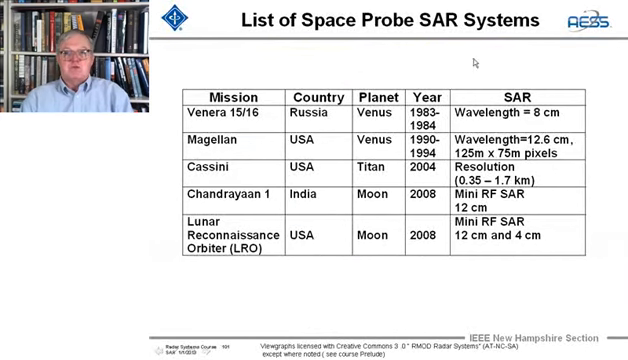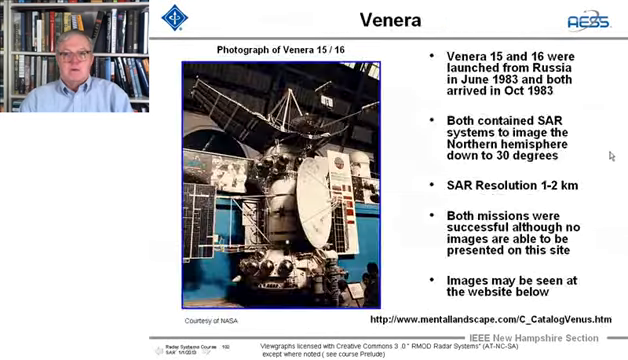Now we go to space probes. We've got Venera, Magellan, Cassini, Chandrayaan, and Lunar. And here we see Venera. Venera 15 and 16 were launched in '83, and both contained SAR systems, and they just imaged the northern hemisphere down to 30 degrees. They had just 1 to 2 kilometers, not the 150-meter resolution.